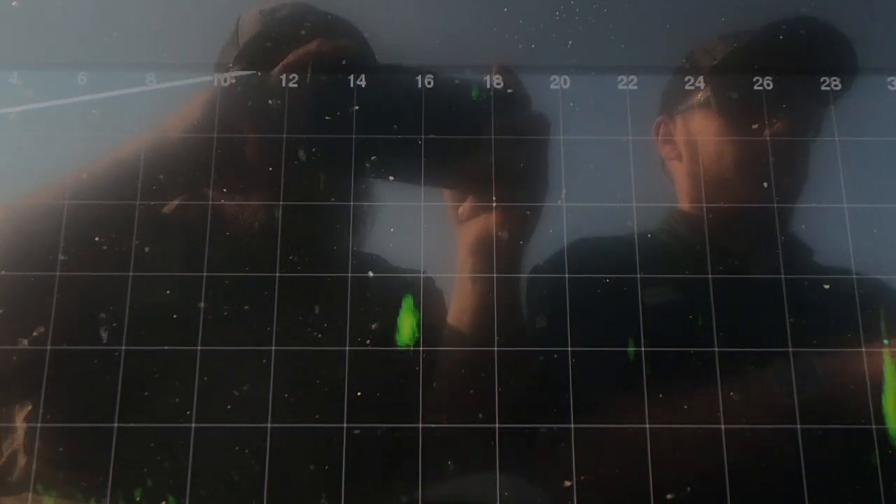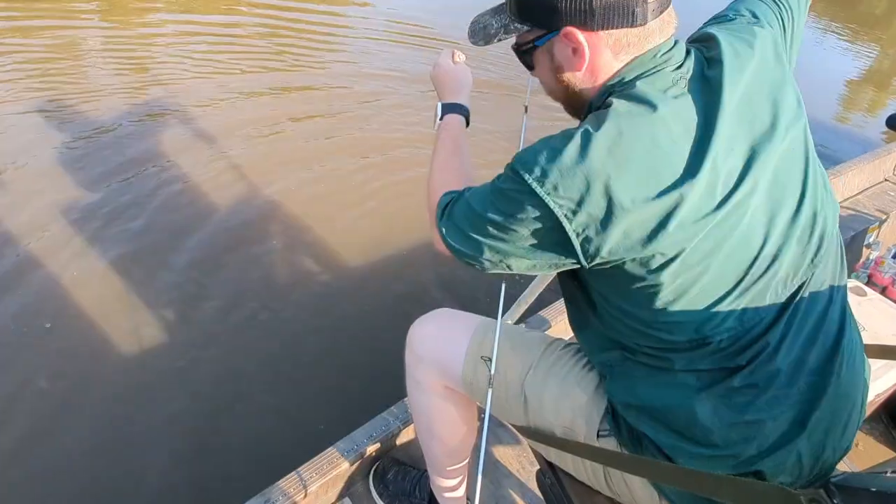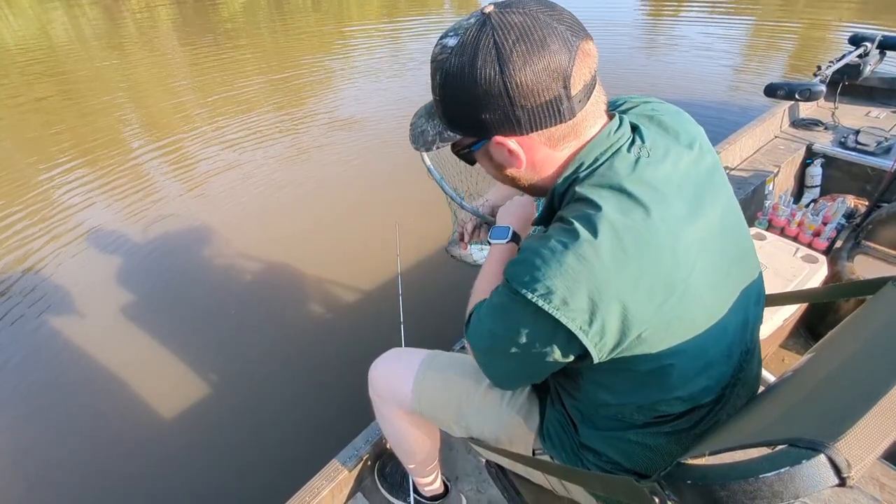I lost you. Reel up and hit that one at 60. Got him? You get a net for that one? Yeah, probably. That's a good one. Hit him. Pretty good one right there. Mm-hmm.